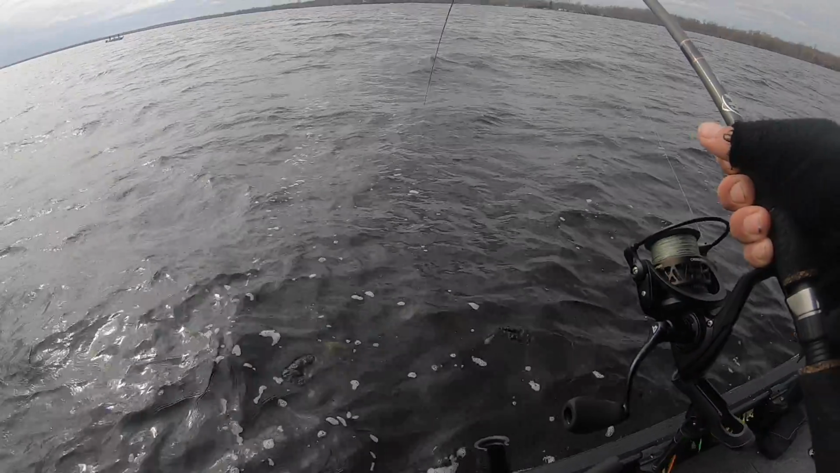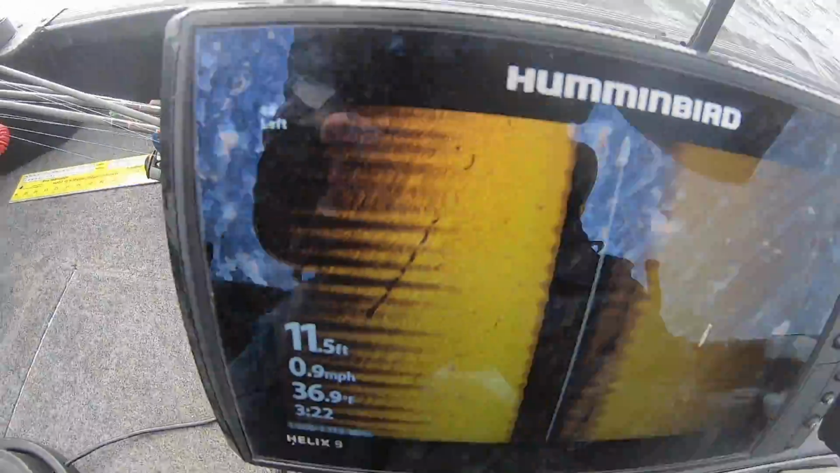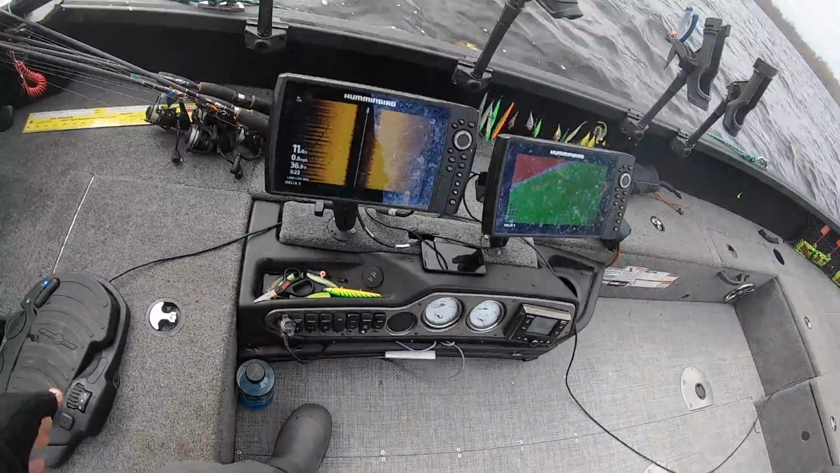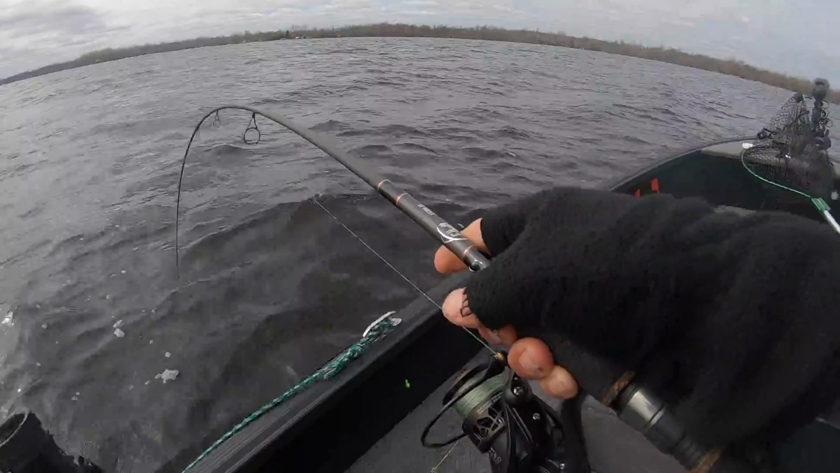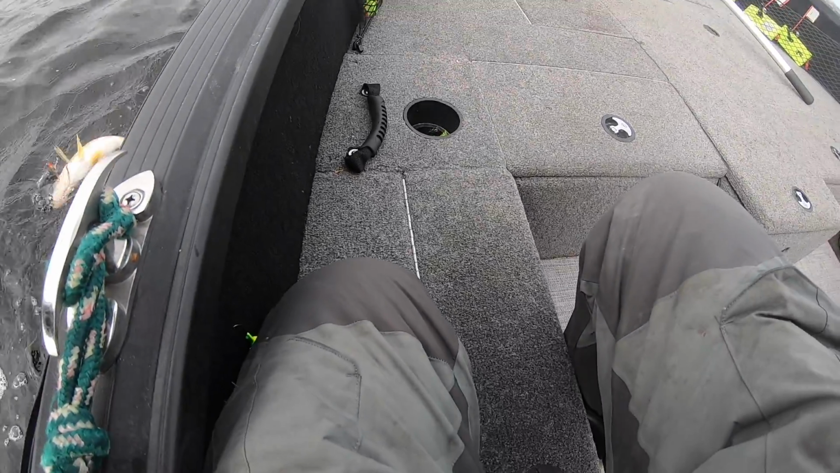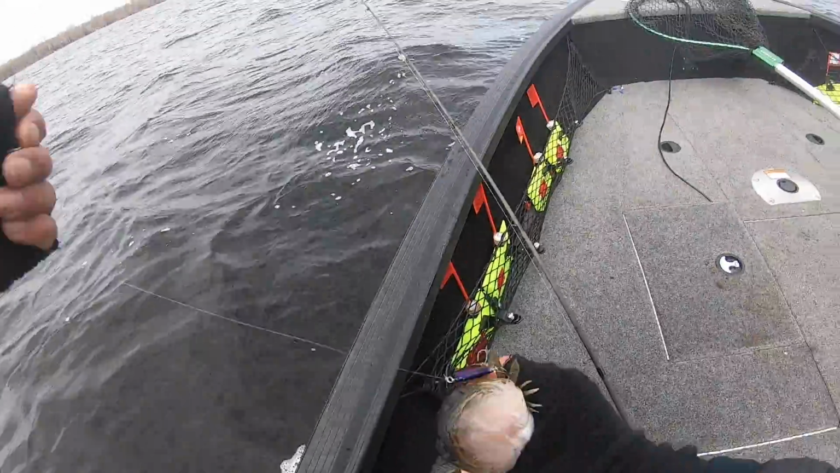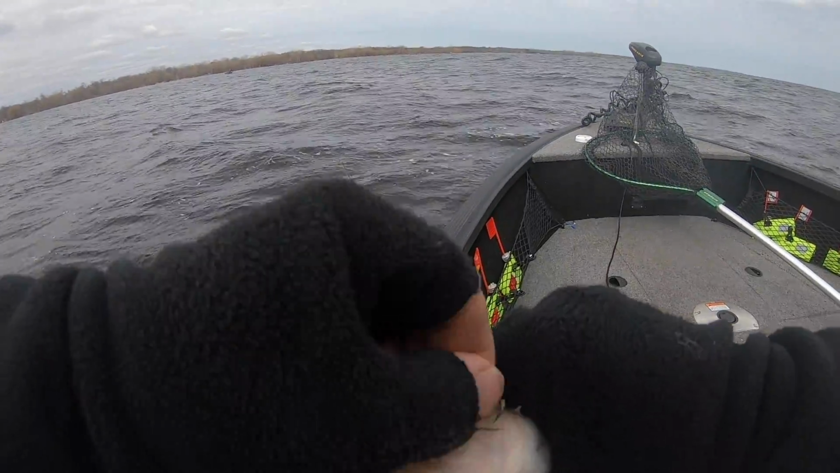Oh, feels good. Not super big. You can actually see these fish on side imaging real close to me here. I'm gonna go ahead and spot lock. There's quite a few of them here. Kind of cheek hooked this one, that's why it feels so big. It's probably gonna come off right here. Just a little guy.